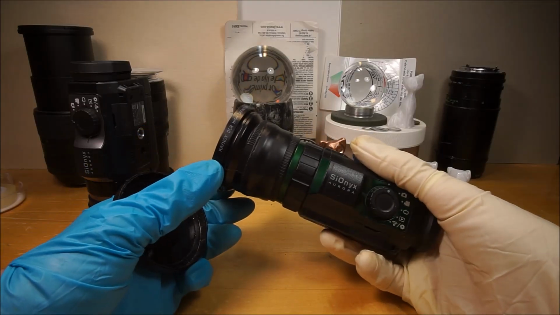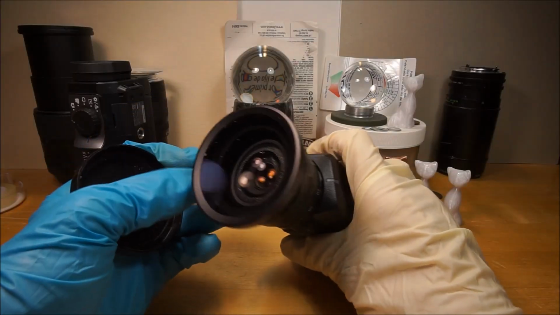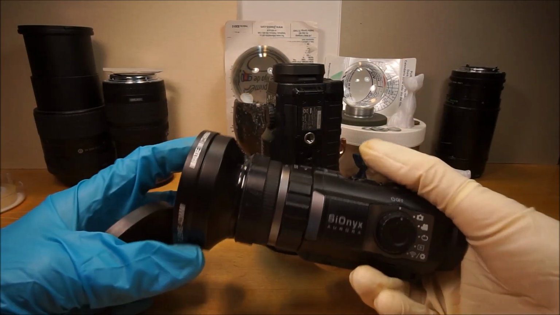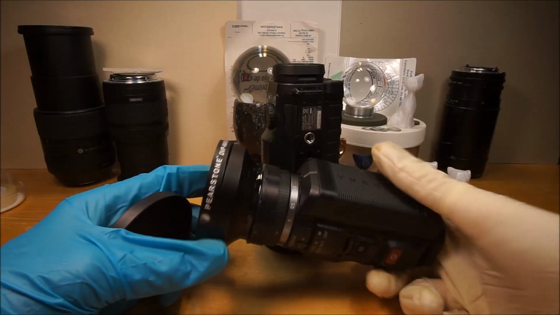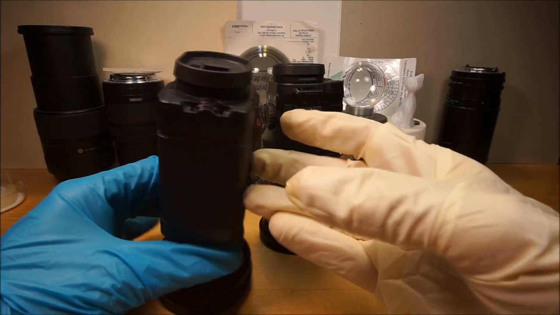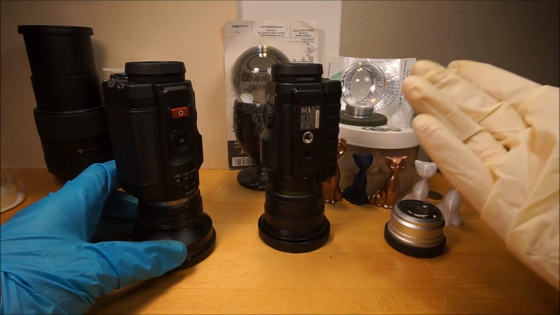This one is the Raynox. Guess I gotta clean that dust off. This one is the Pearstone, made in China. The Raynox was made in Japan. I originally bought the Raynox like 18 months ago. They were only 60 bucks or a little bit over.